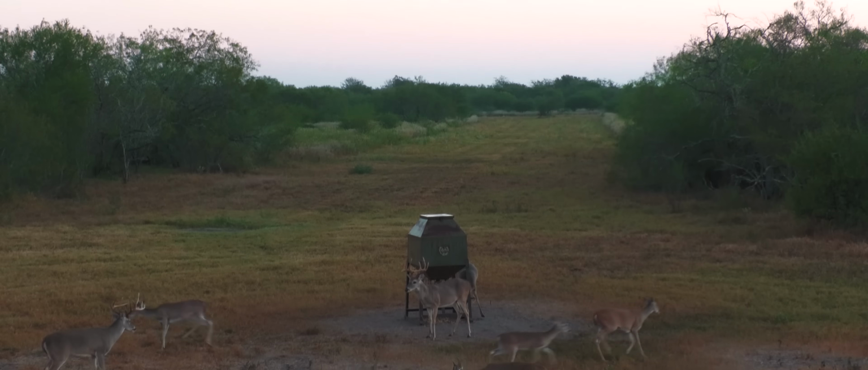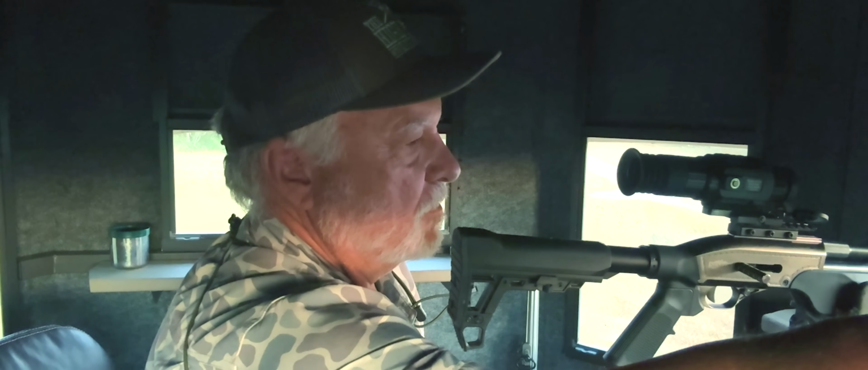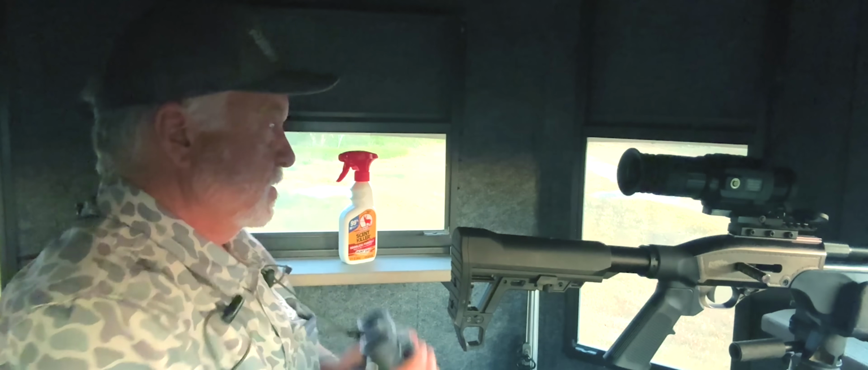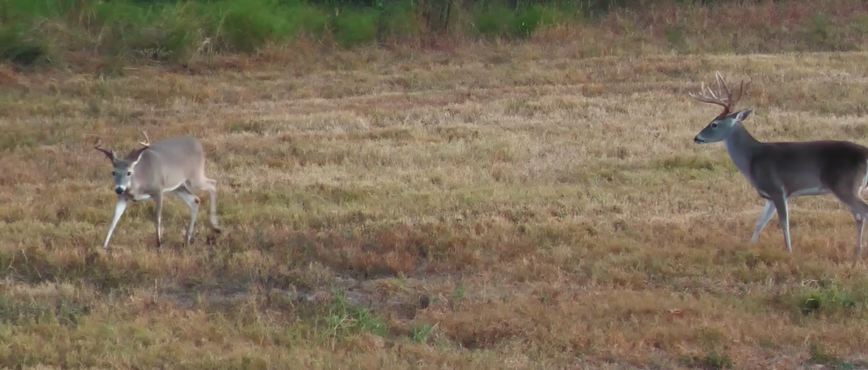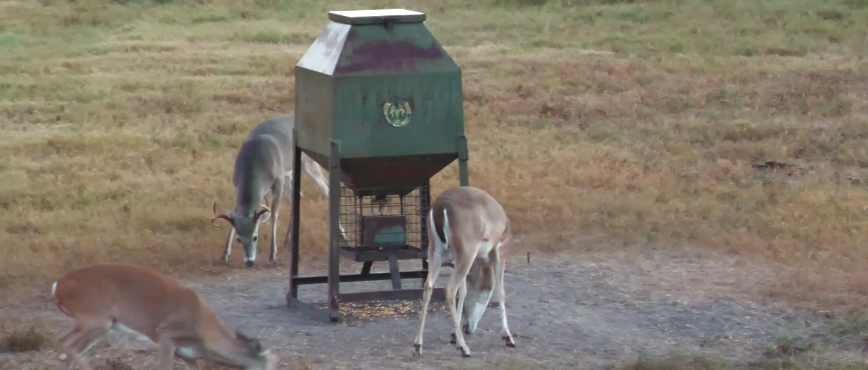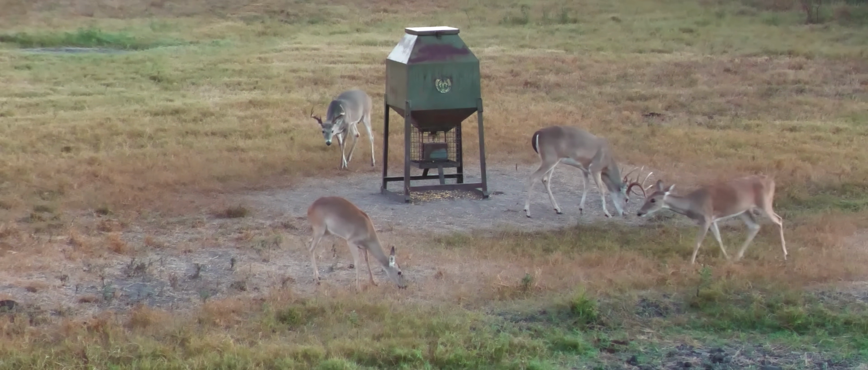These guys were watching over there. He's coming in. There he is, right there. See the difference in that buck right there compared to the other guys. Look at that. Perfect posturing right there. Yeah, we need to try to take that deer right there. Come on, give me a shot.